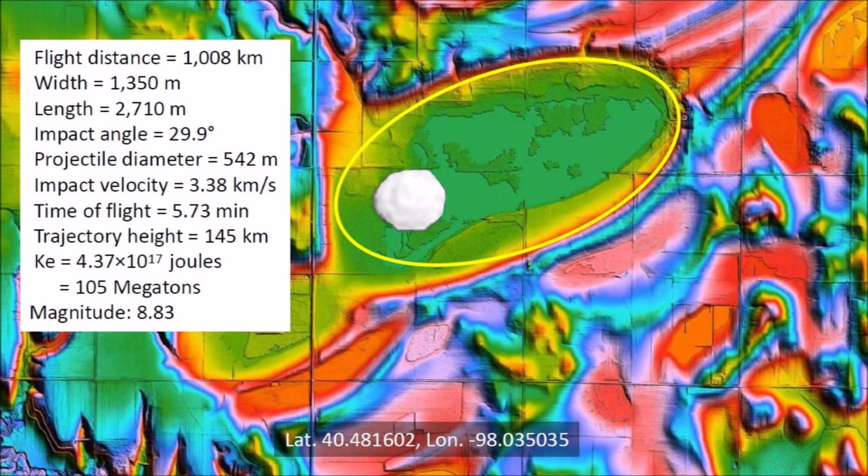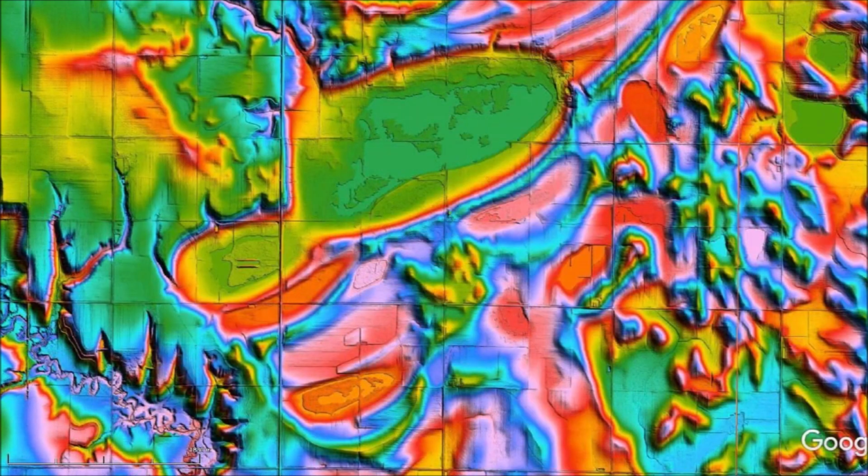The kinetic energy of the impact that made Massie Lagoon was equivalent to 105 megatons of TNT, which would have caused seismic vibrations of magnitude 8.83. The basins made by the secondary impacts of ice boulders ejected by one or more extraterrestrial impacts on the Laurentide ice sheet 12,900 years ago can be found from the Rocky Mountains to the Atlantic coast.